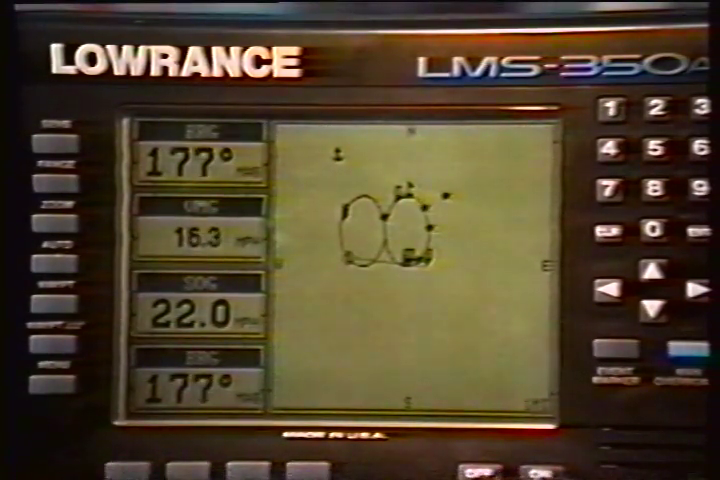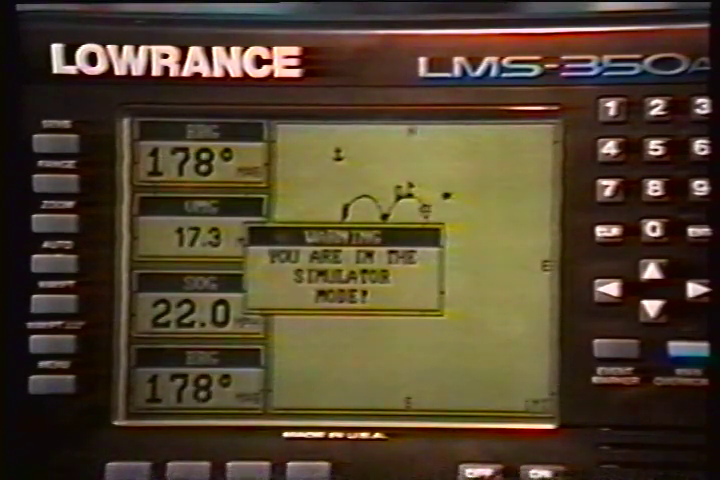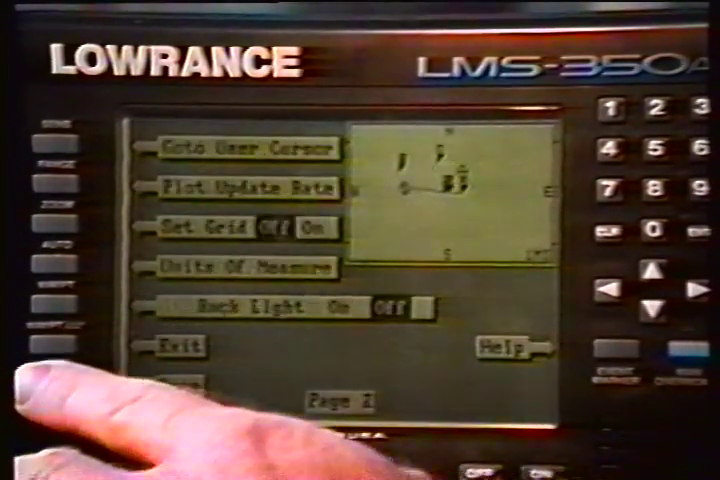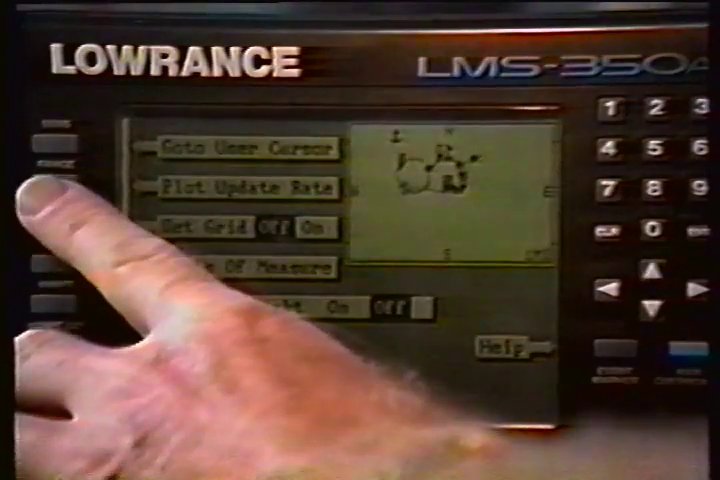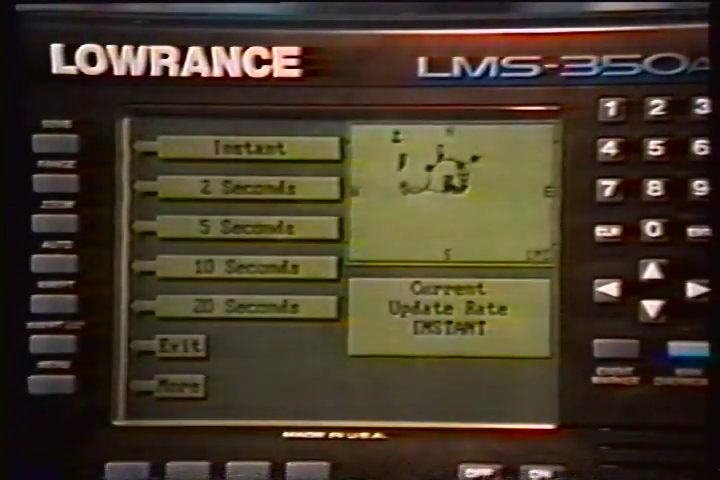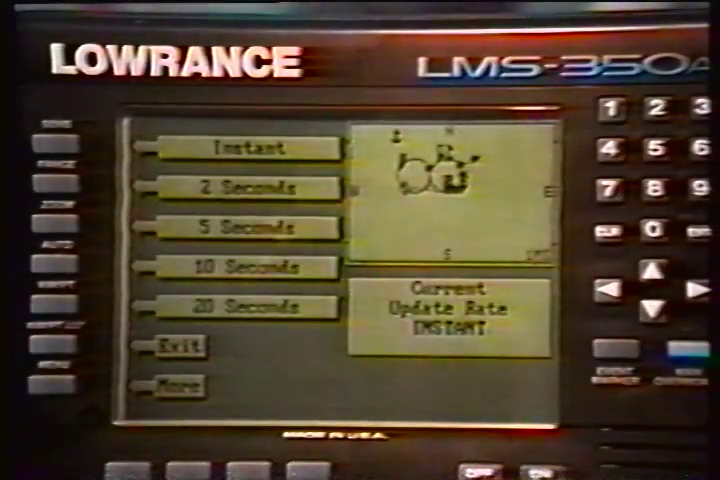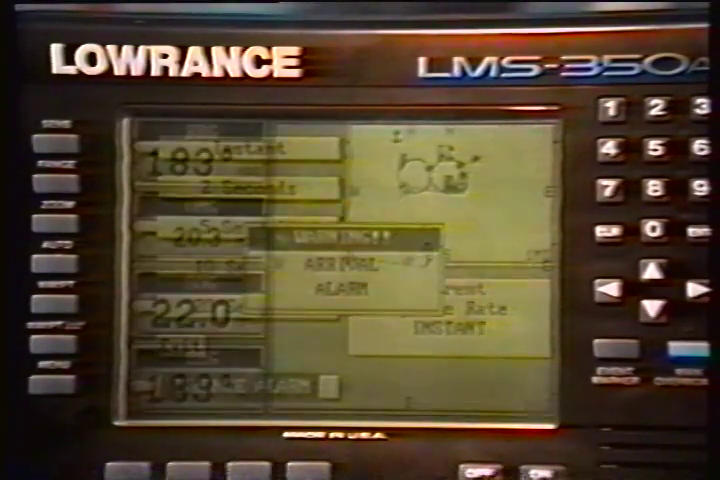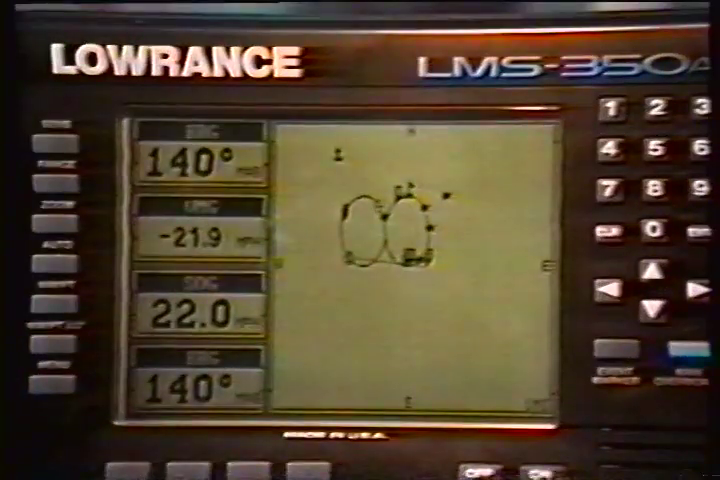Using a longer update time to change the update rate, press the menu key while the unit is in the plotter mode. Then press the key next to the More label. Now press the key next to the Plot Update Rate label. The screen shown at right appears. The available plot update times are instant, 2, 5, 10, and 20 seconds. Simply press the key next to the desired update time.